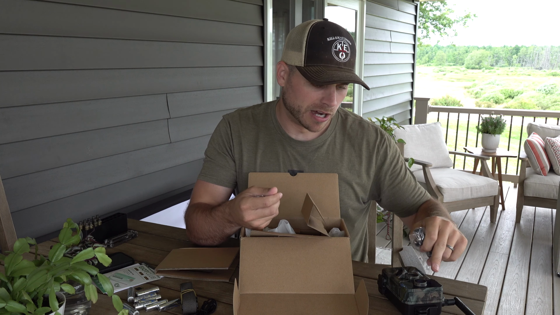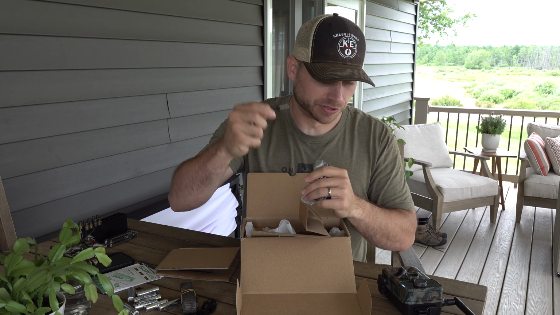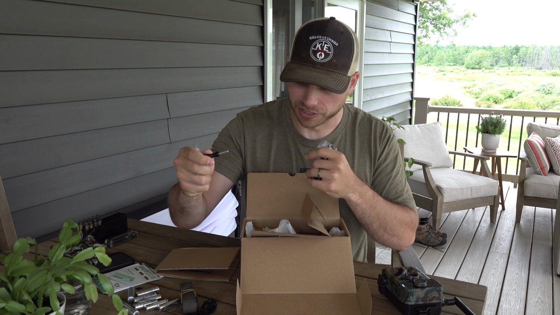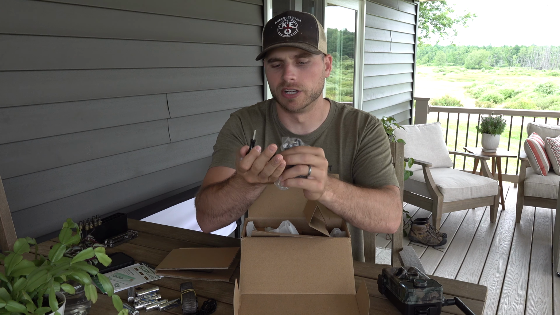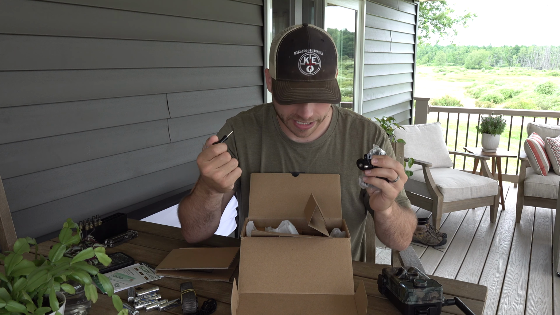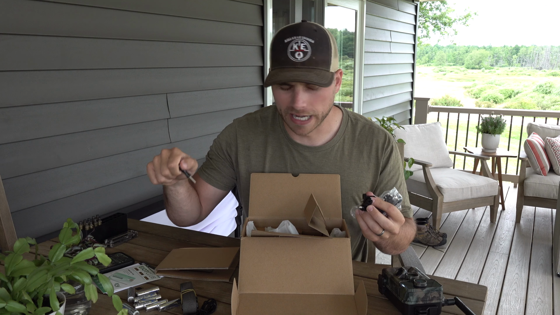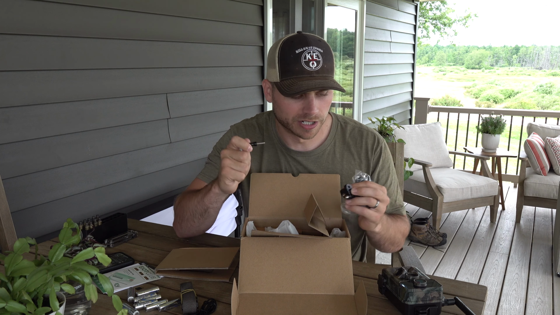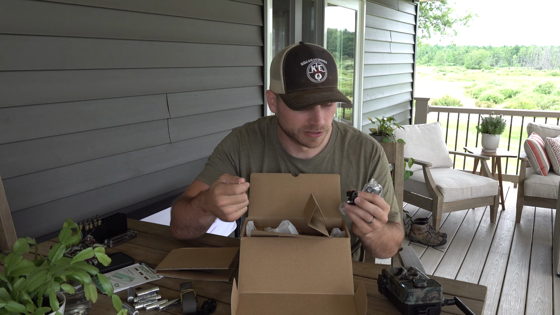If you don't want to mount it to the camera itself, they give you that option. Here's your screw-in piece to screw the solar panel to the actual camera, if that's how you want to do it, with all the equipment that you need to do that. So let's go ahead and get this camera set up. We're going to put data on that card and activate it. And we're going to set this camera up and see what kind of pictures it takes, pictures and video.